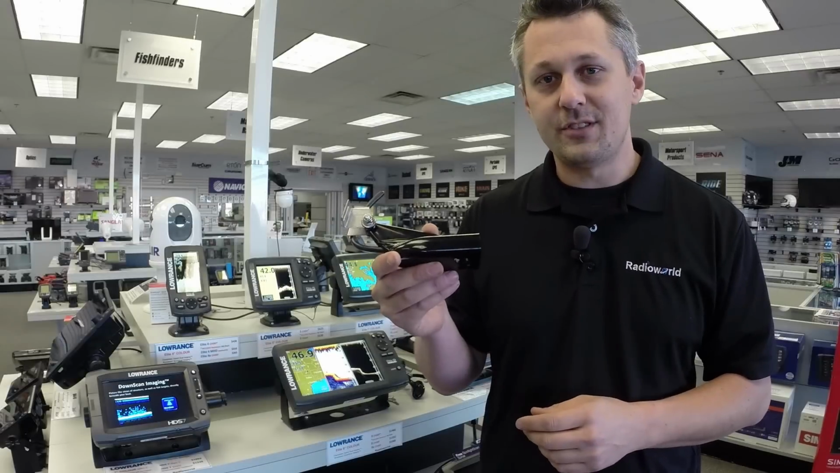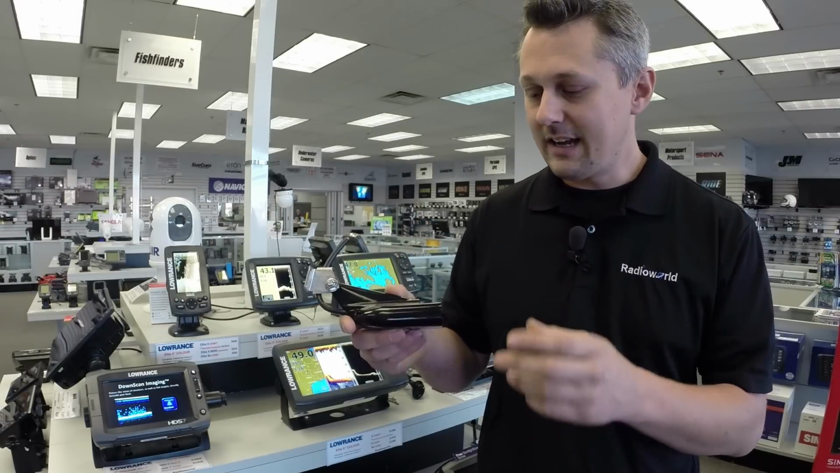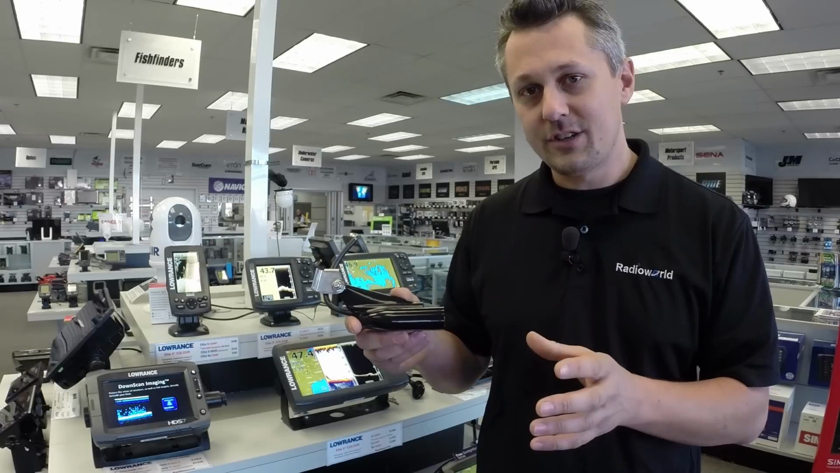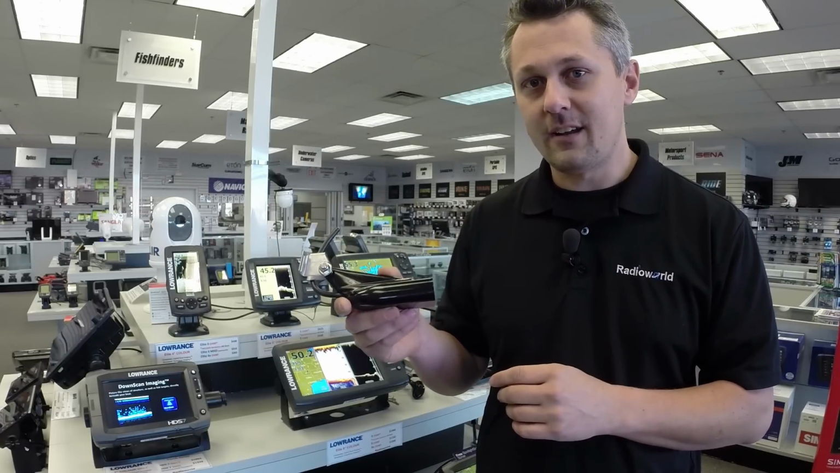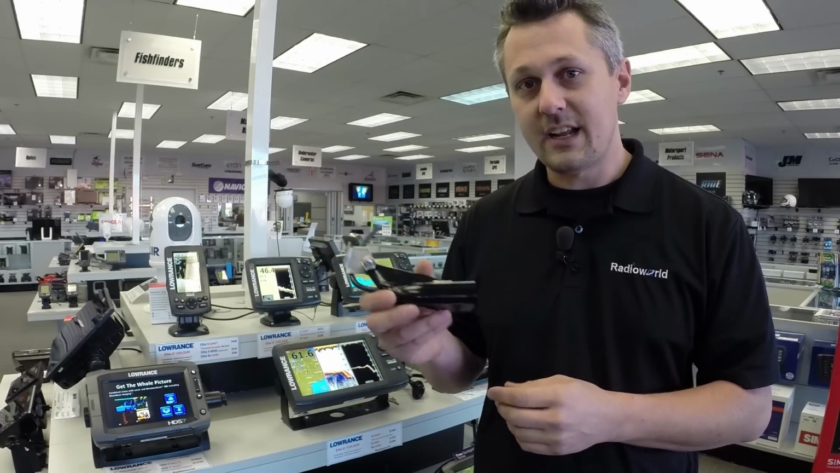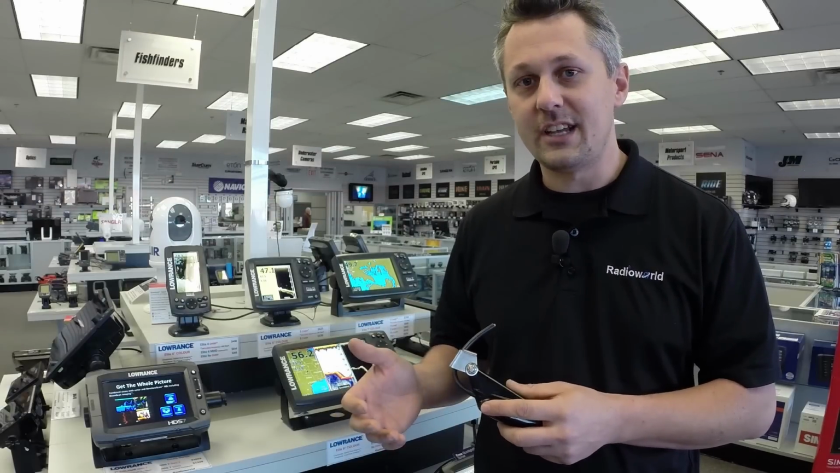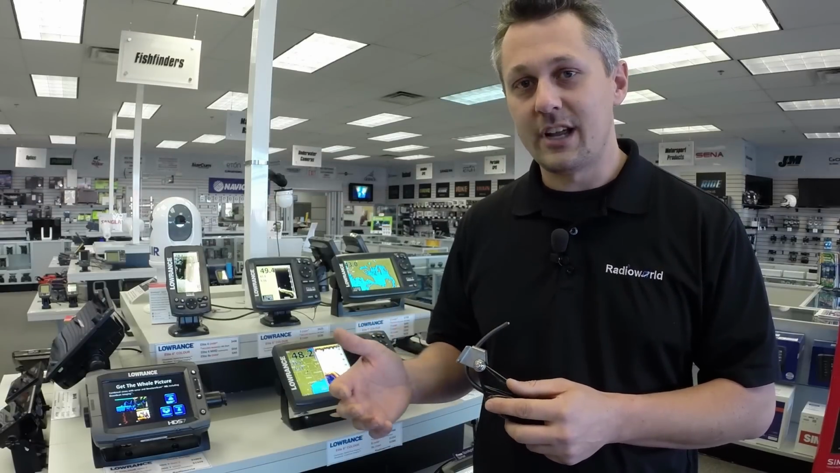So this is the transducer that you're going to need to do this. This is the Lowrance HDI skimmer transducer. It has the 83-200 traditional sonar and the 455-800 down imaging crystals built into this. This will come standard with any of the Elite series units, and it's available as an option on an HDS Gen 2 Touch or Gen 3 Touch.